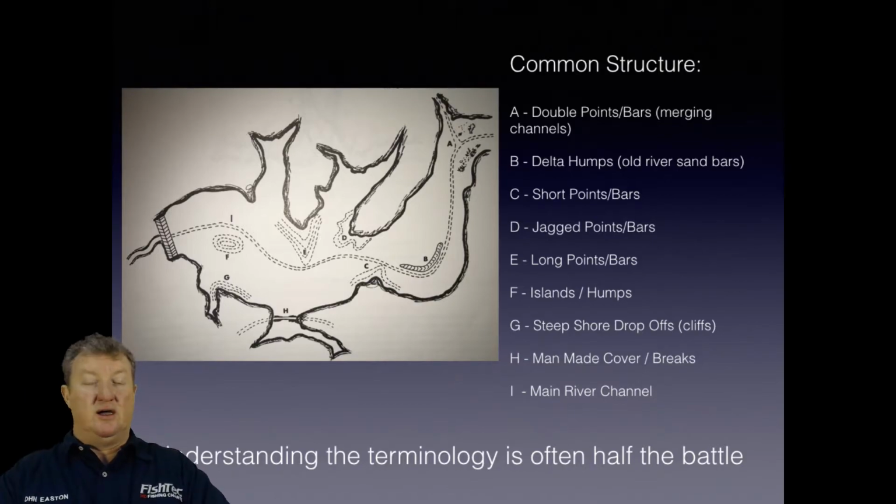Myself, lost count of 10 pounders, long bars close to a channel. Andre's Point, for example. Other examples on Inanda is Mamba Point, huge, massive, a lot of good fish come out there. So that's a very common one. The guys know those very, very well.